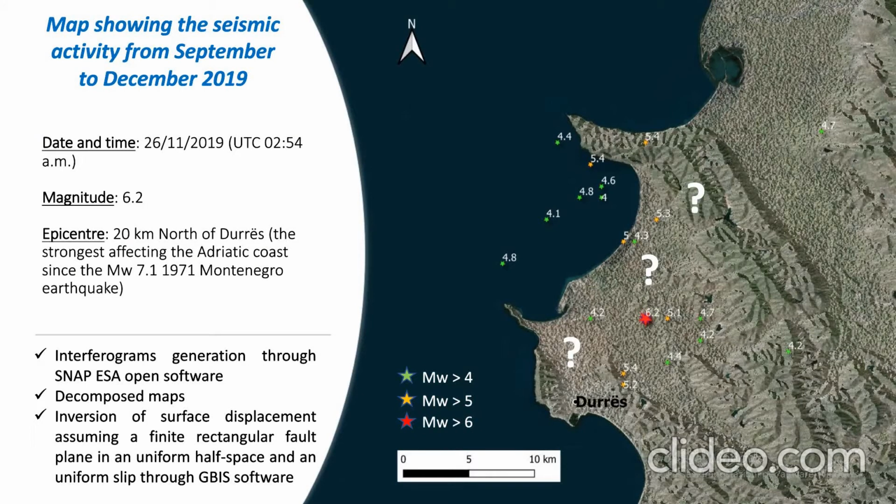So we can see quickly the area. The magnitude of the event was 6.2 and the epicenter is more or less 20 kilometers from Durre, but actually the earthquake was felt also 400 kilometers far from Durre. It happened during the night of 26 November of 2019 and it was also strong, and it can be compared to the highest and strongest ever recorded earthquake that happened in 1971 in Montenegro.